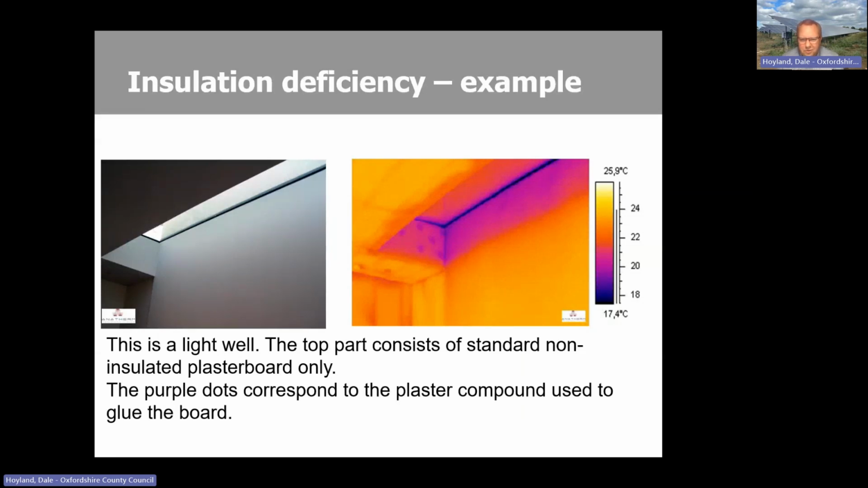And depending on how good your individual screens are, you might even be able to see individual colder areas. These sort of dabs of glue or cement that's been put behind there to hold the new plasterboard in place, which is a bit of cold bridging actually, as well as being largely uninsulated throughout.